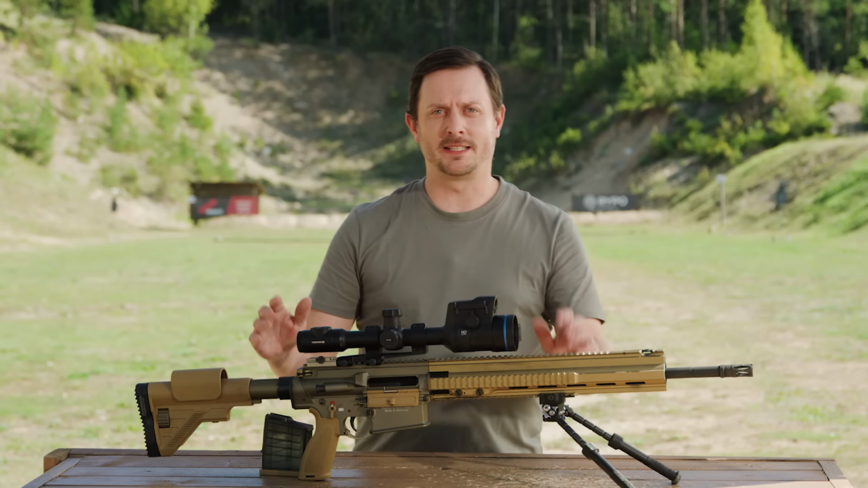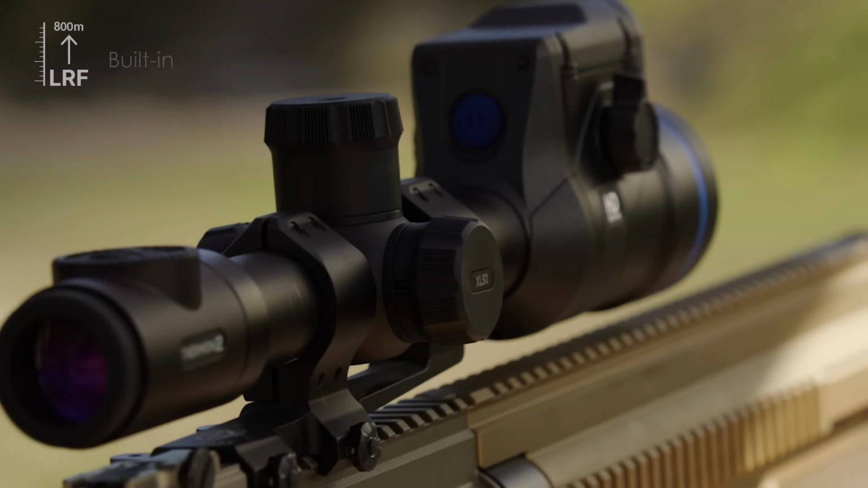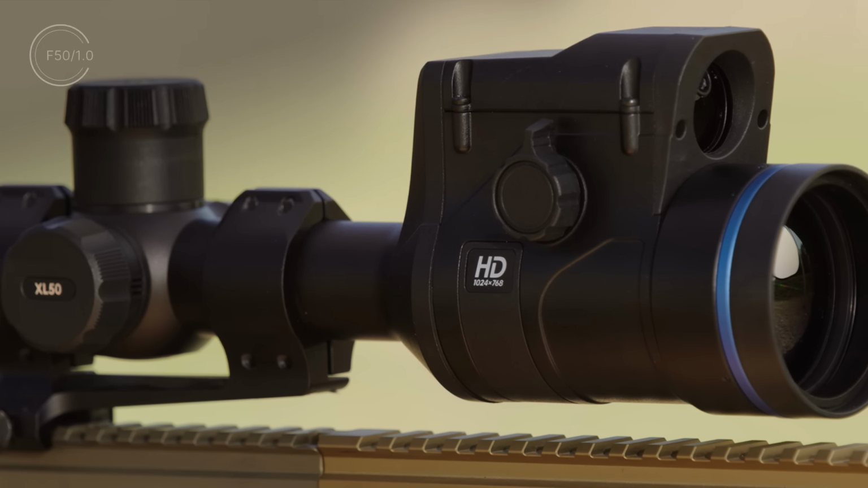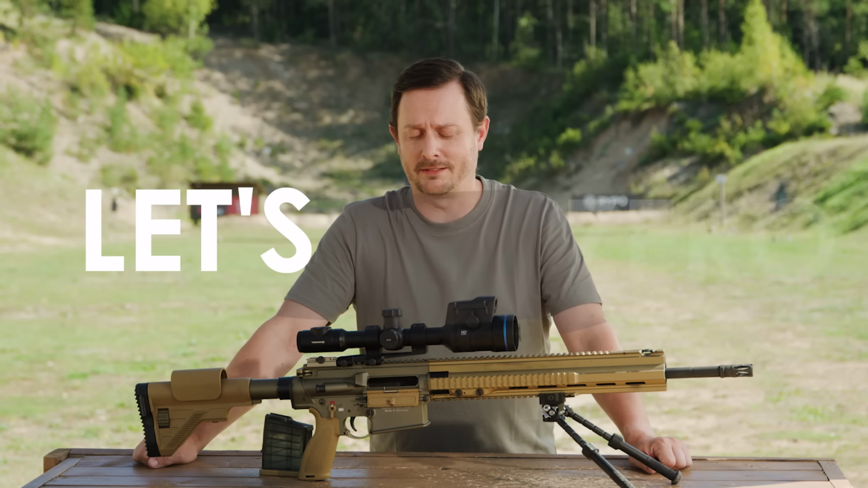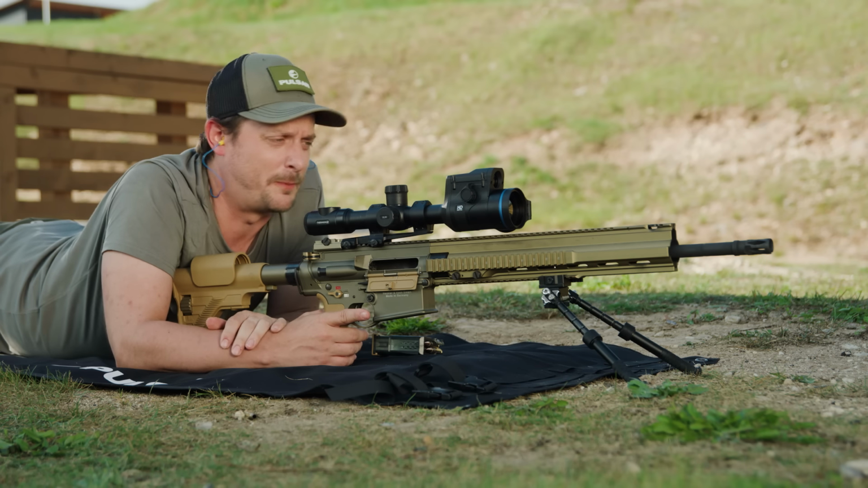So with all these amazing new features set aside, it's still the classic Thermion LRF design, which means that with the LRF you get the ballistic capabilities, you've got the same fast aperture lens, but in the platform that we're all used to and know how to use. So with that said, let's go zero. Alright guys, so finally, time to zero.